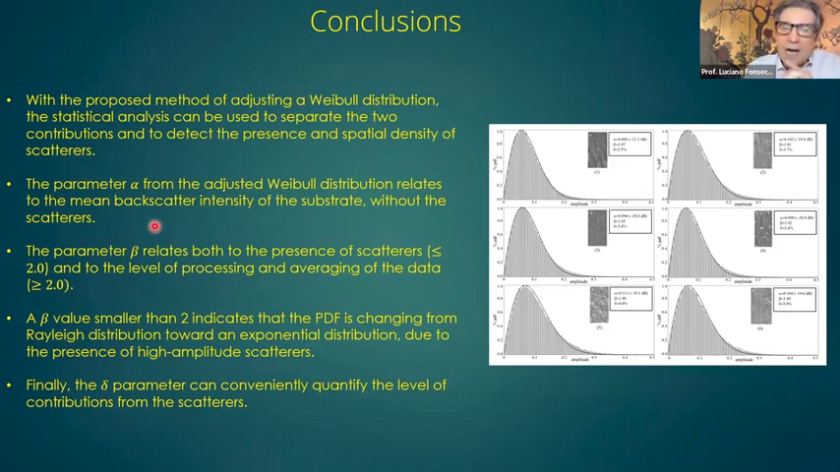The parameter alpha of the adjusted distribution relates to the mean backscatter. So if you want the mean backscatter of an area, the elegant and correct way is to adjust a Weibull distribution and take the alpha parameter.